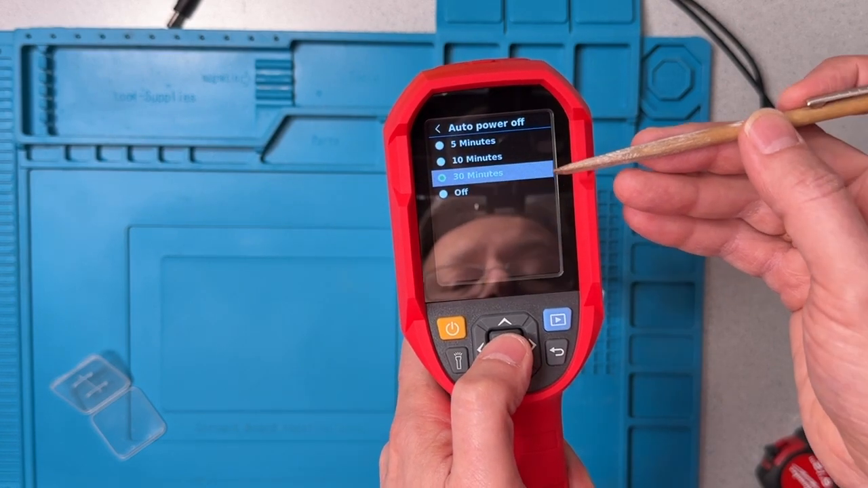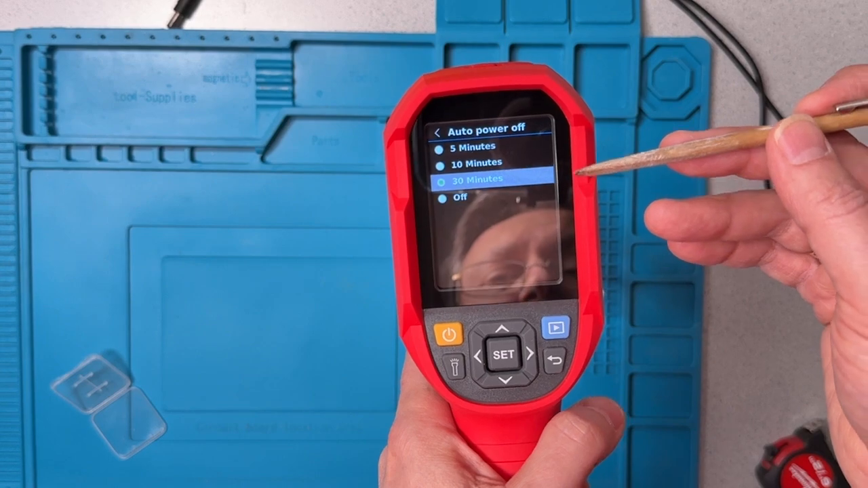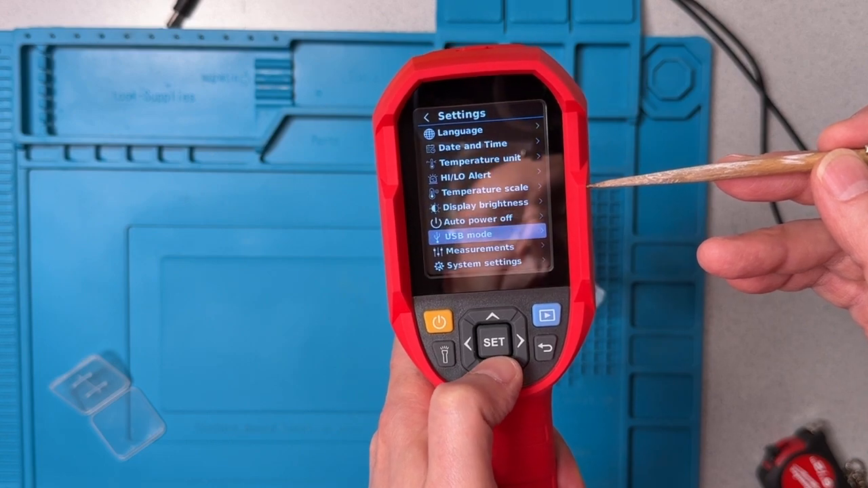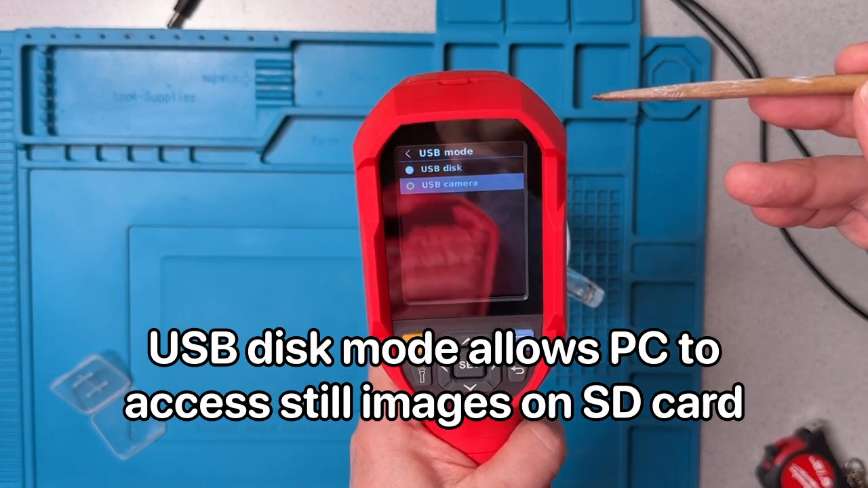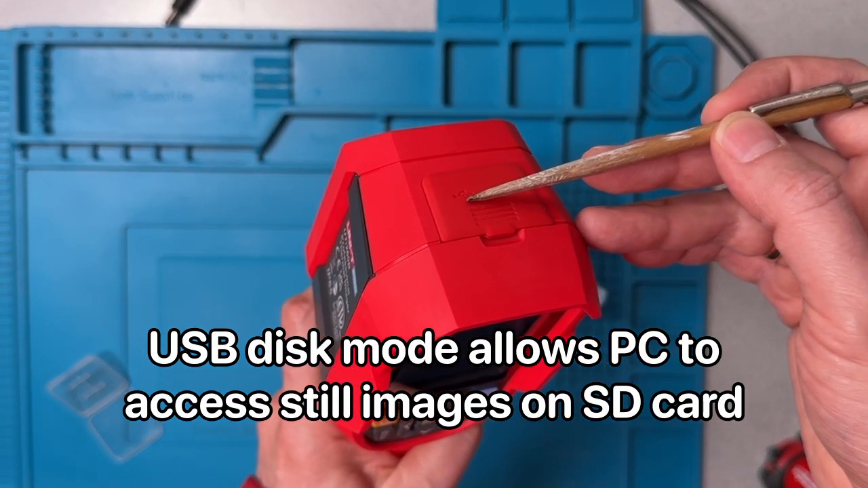Auto power off mode, so we can have settings for how long we want the unit to run before we turn it off, and that 30 minutes is the default. There's the USB mode, and so one of the things that we can do is we can connect the USB that's up here.